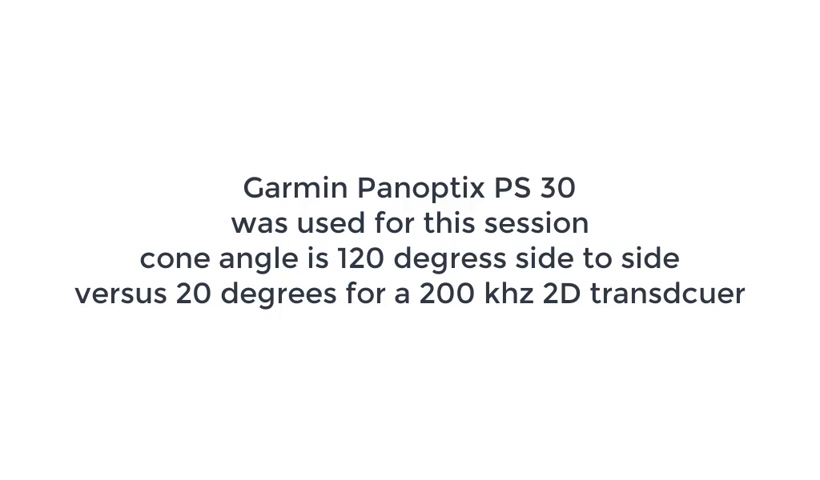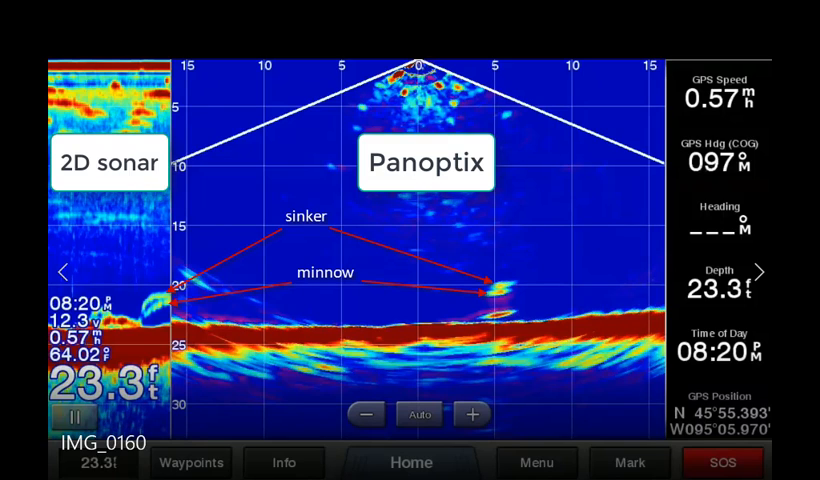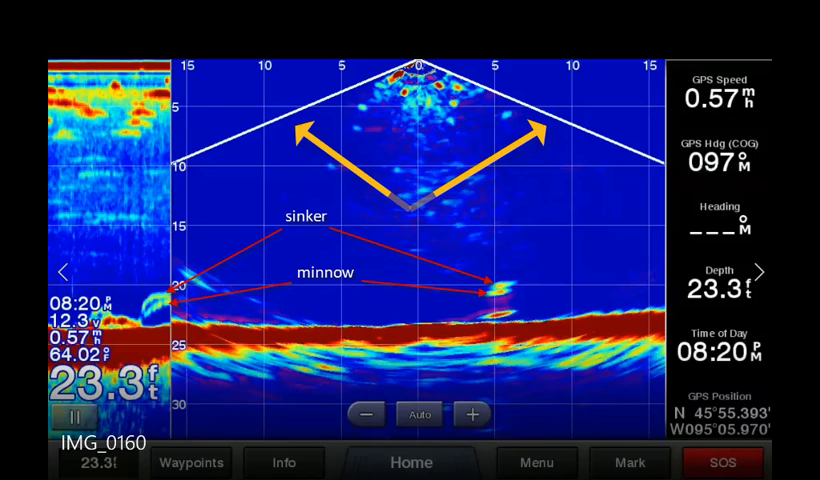I use the Panoptix PS30 for this drop shotting session. The cone is wider with the Panoptix than the 2D sonar. The cone angle is 120 degrees versus 20 degrees for standard 2D sonar with 200 kilohertz. The left side has 2D sonar and the right side the Panoptix. These lines are an estimate of the cone coverage.